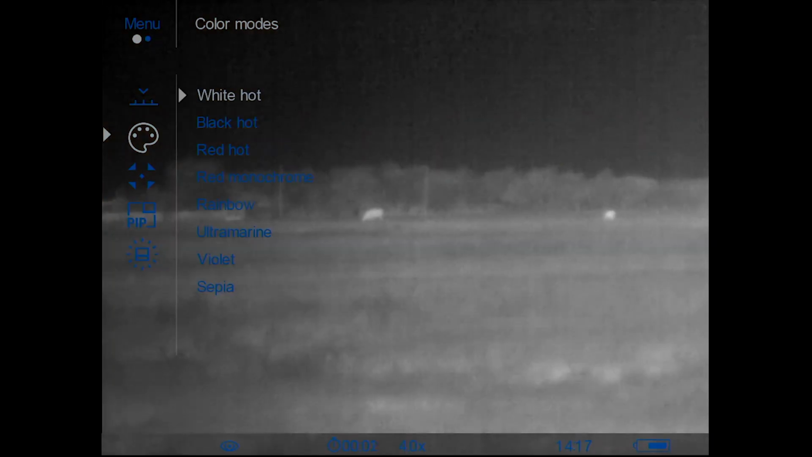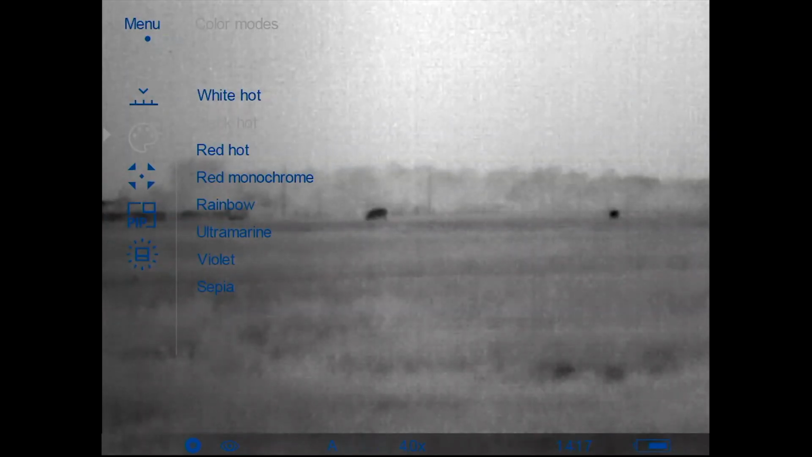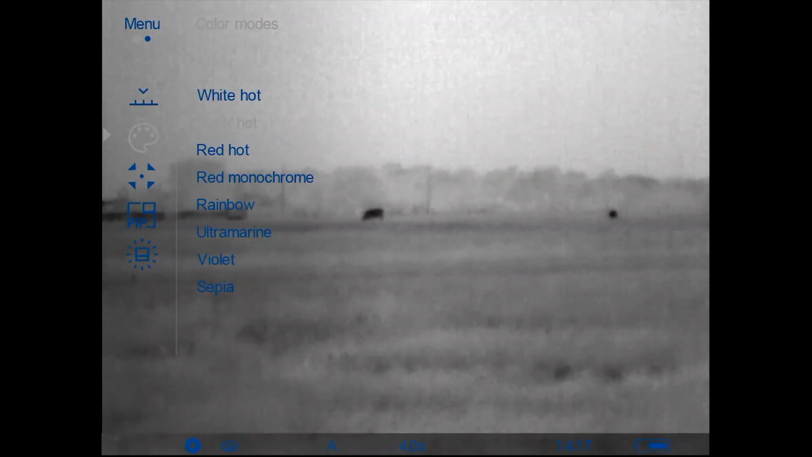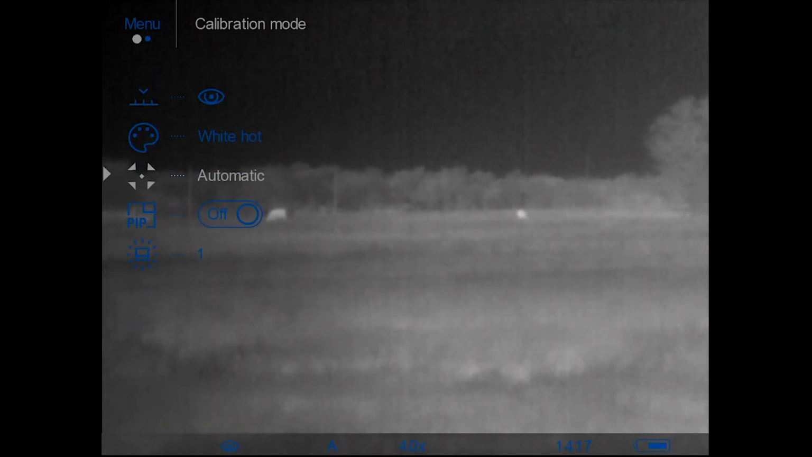Now I find my eye getting pretty fatigued after looking into the colored modes for too long, so I just stick with white hot and black hot. And in my experience, white hot has been best for hunting in the woods where there's trees around, and black hot has been best for hunting in an open field, as you're seeing right now. But that, again, is just my personal preference and my experience. Everybody has their own.